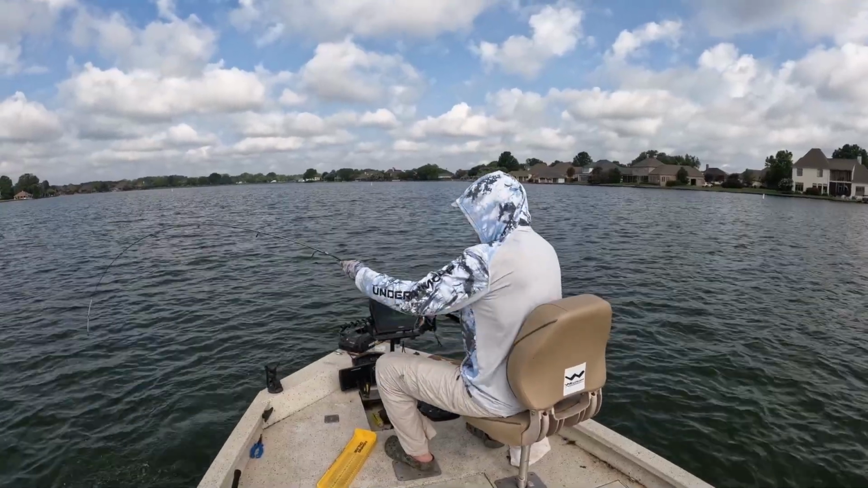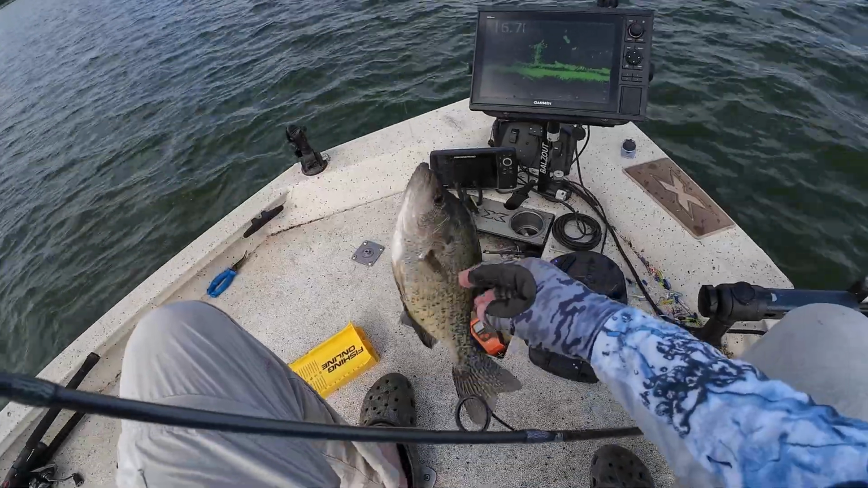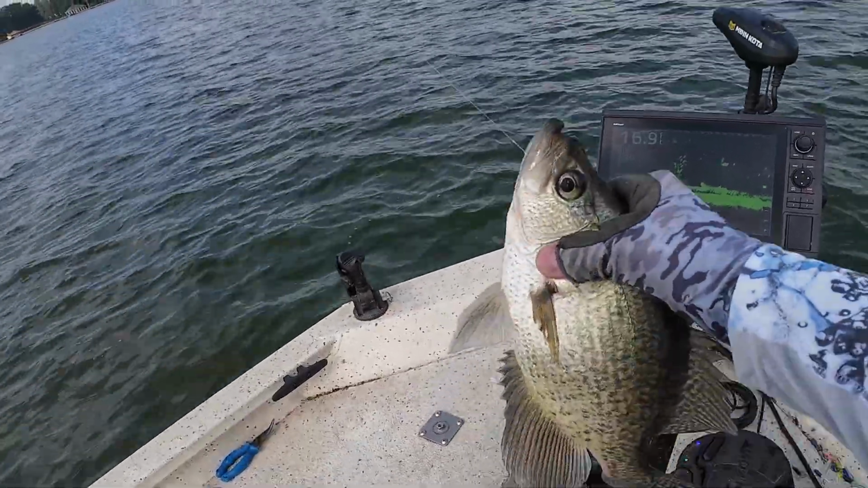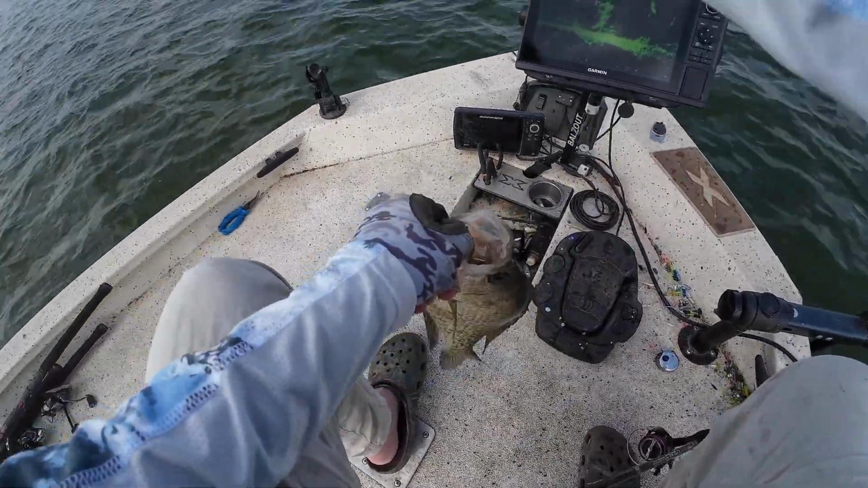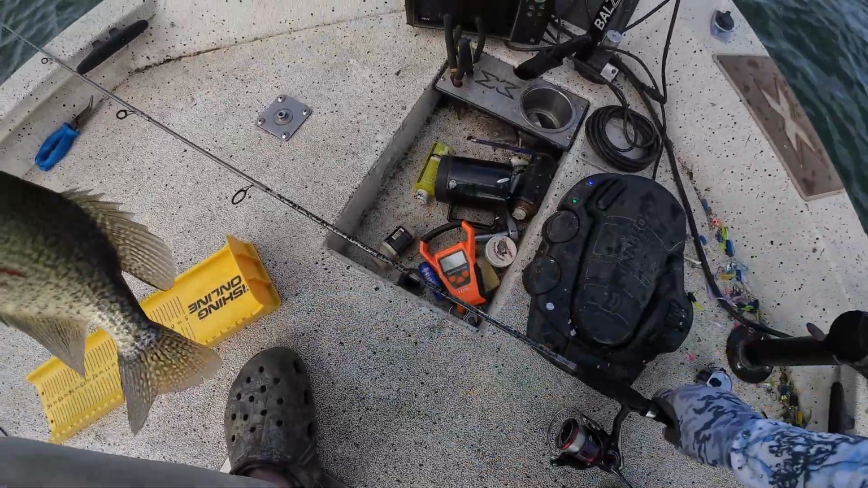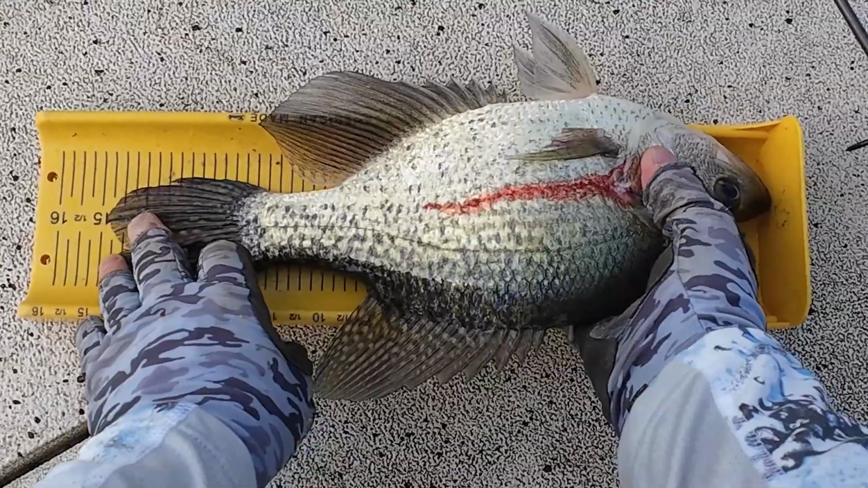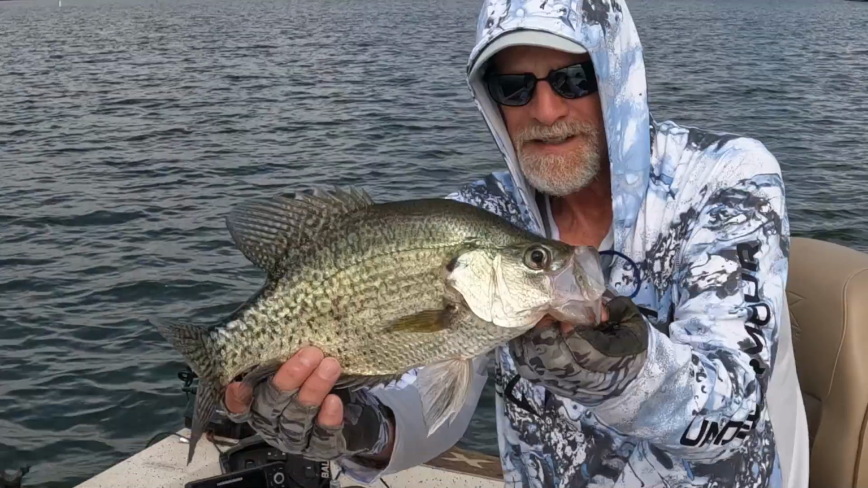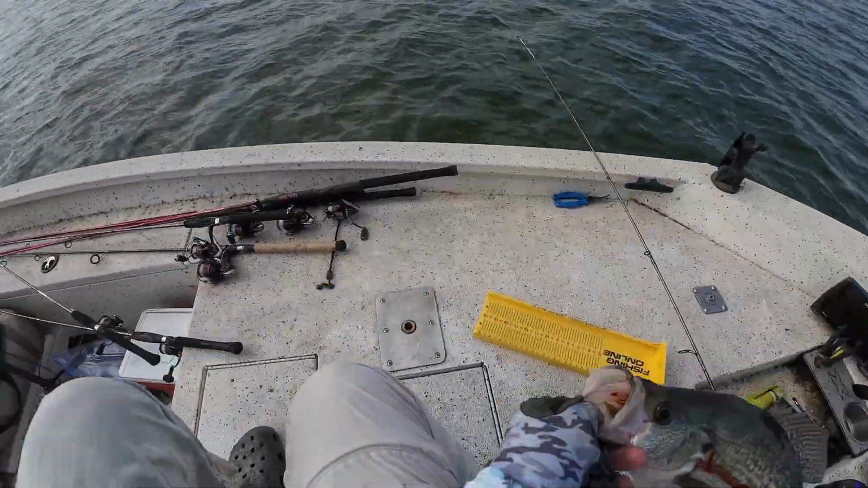Get up here, dude. That big old black crappie. Goodness gracious. Look at the size of this monster. This is a toad. Look at the size of that. 14 and almost 15-inch black crappie. 15-inch black crappie. Look at that toad. Good night. Get back in there.